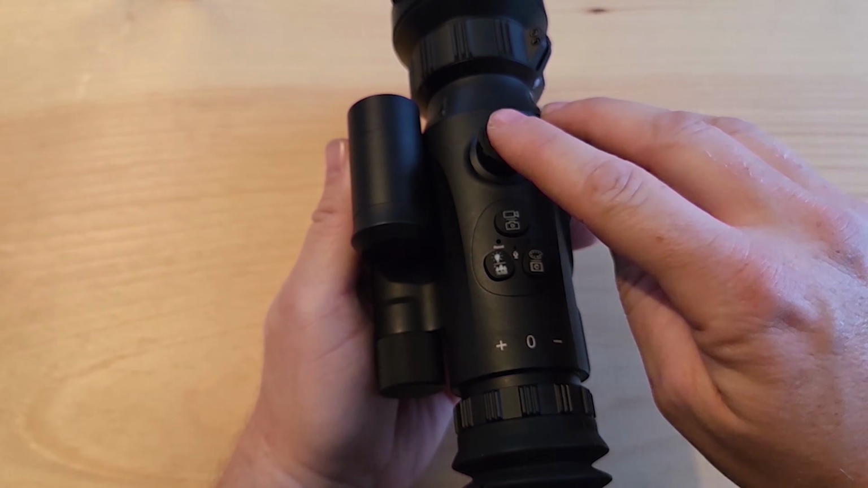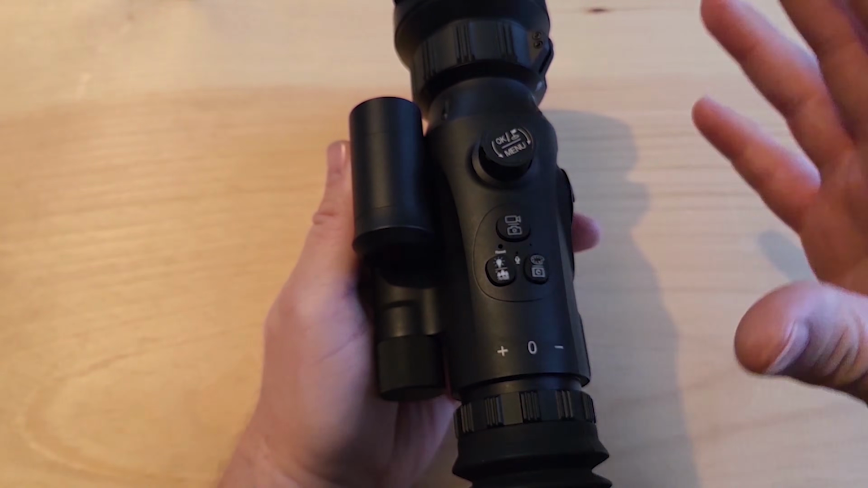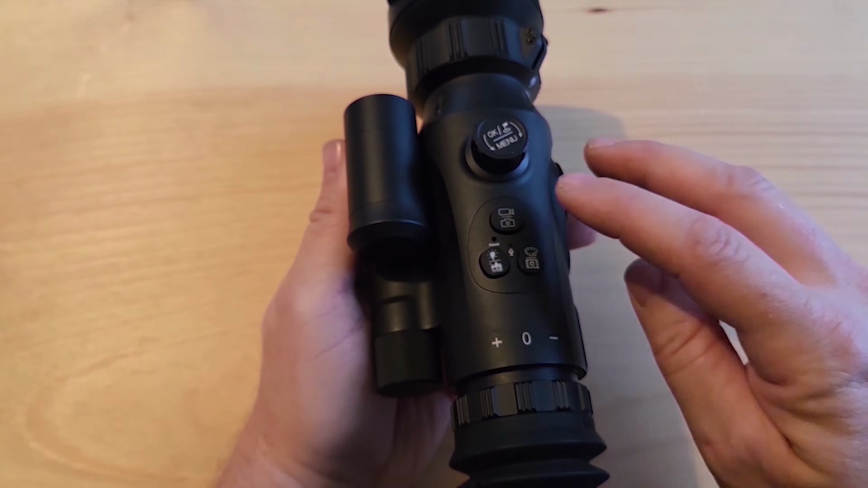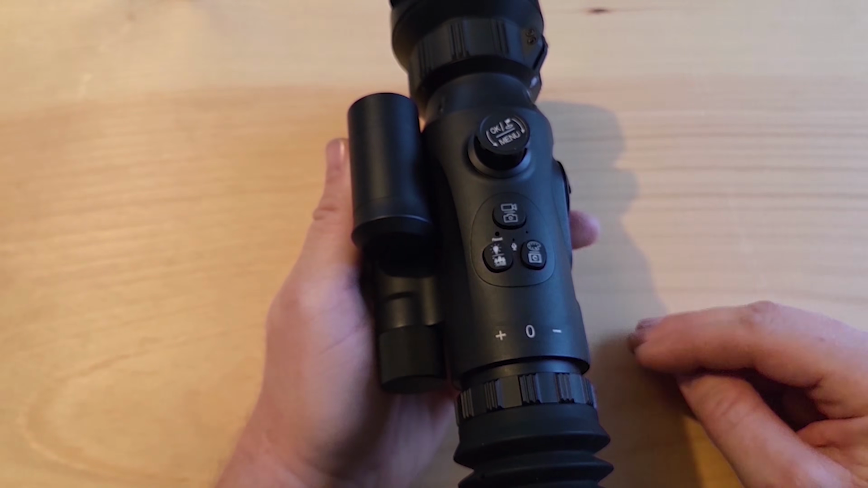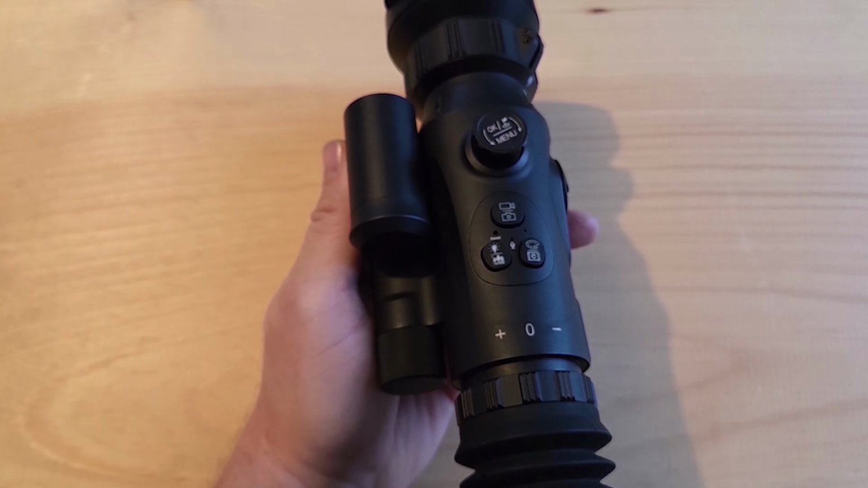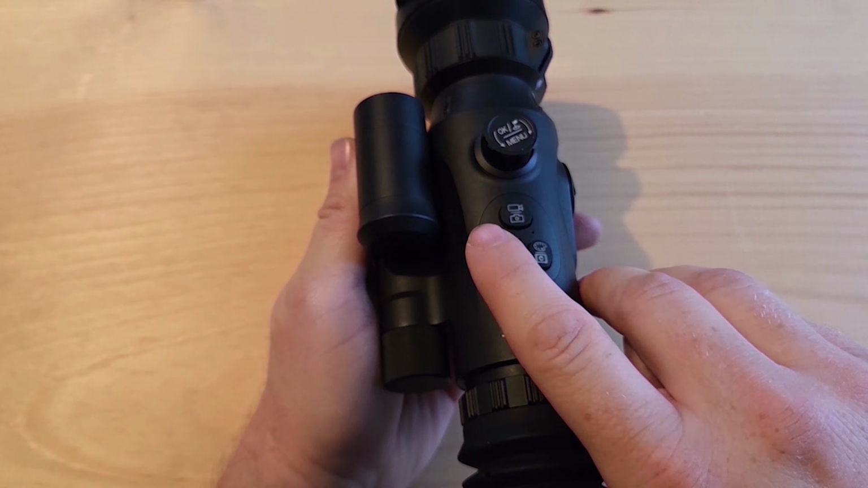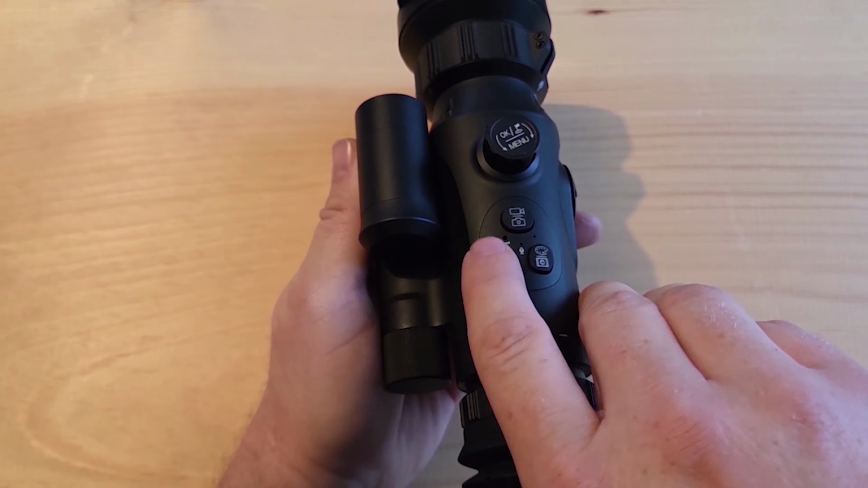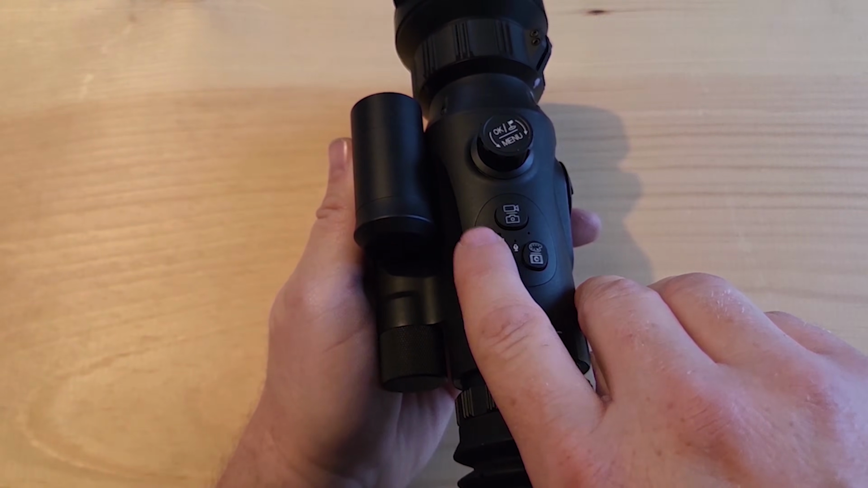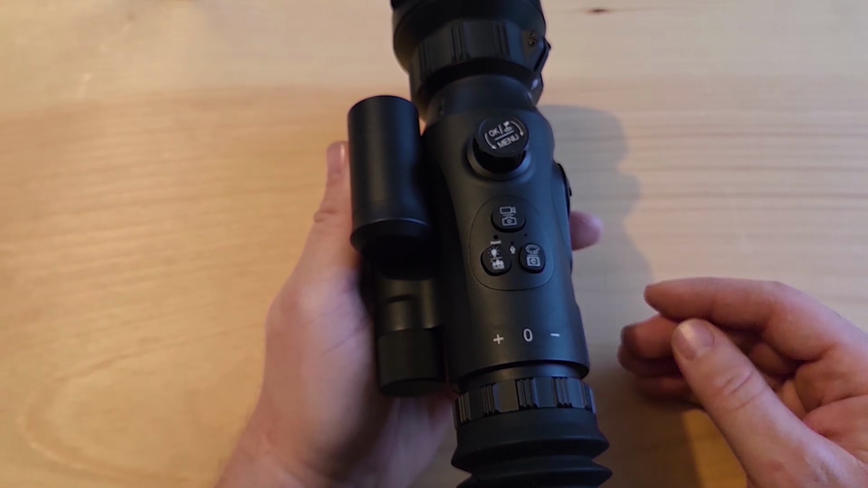If you want to access the menu, you just press and hold this top button for a couple seconds and it'll pop up. You'll see that in the screen. If you want to record, you tap this button right here, and it's set for like 2 minutes, I believe, but you can set it for almost any length of time you want. On the left here, you can tap the left button back here and you can dim the device until you get to pretty much dark, and then it resets at its brightest setting.